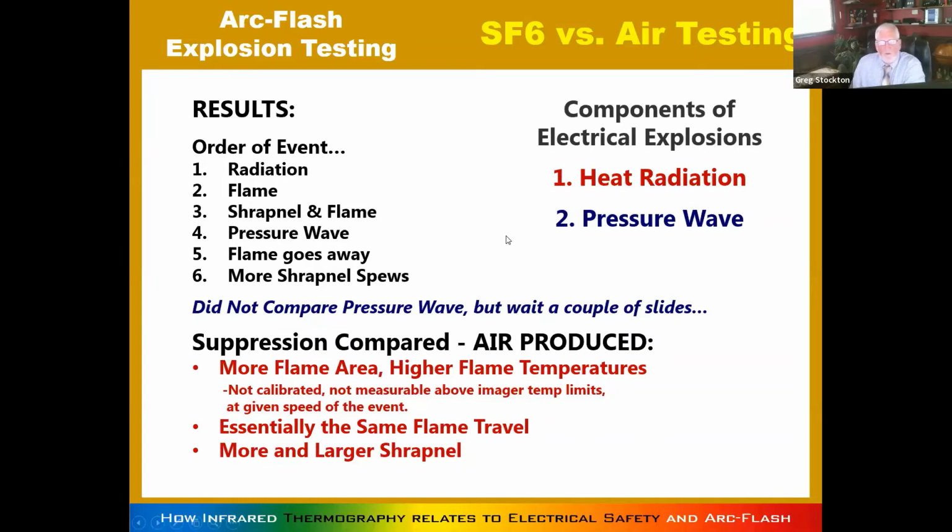And what was interesting in this, now we're not doing an ASTM test here. There's too many goofy factors that nobody wanted to, and we didn't need to worry about. We were just saying, in that box, what would the reaction be of setting this off in SF6 gas as compared to air, and that's what we were doing.